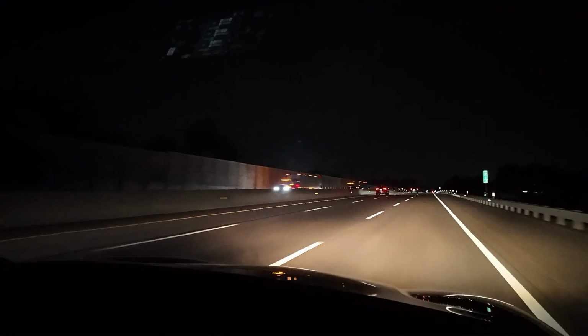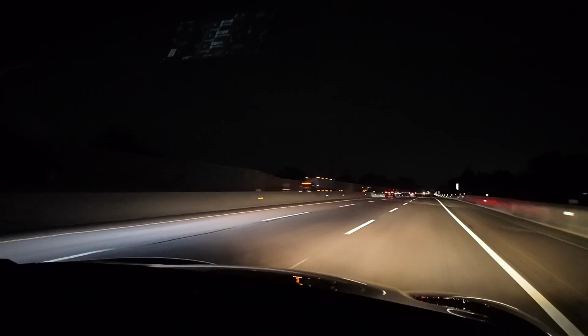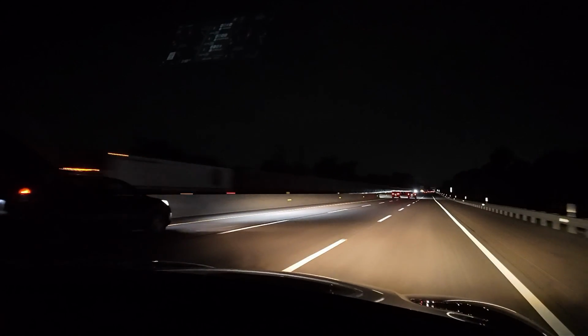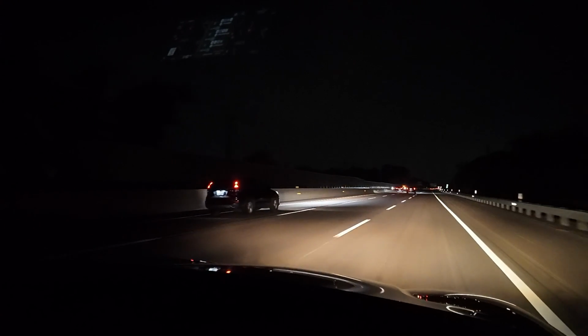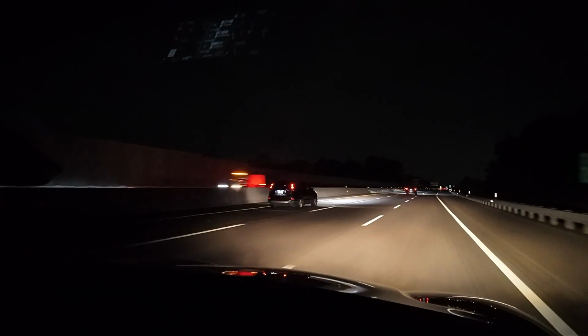But what if I cheat? And I put my lane keep assist on. That'll keep the car going straight. We're passing over a lot of underpasses now. Heading north. Away from Philadelphia. Into the suburbs.